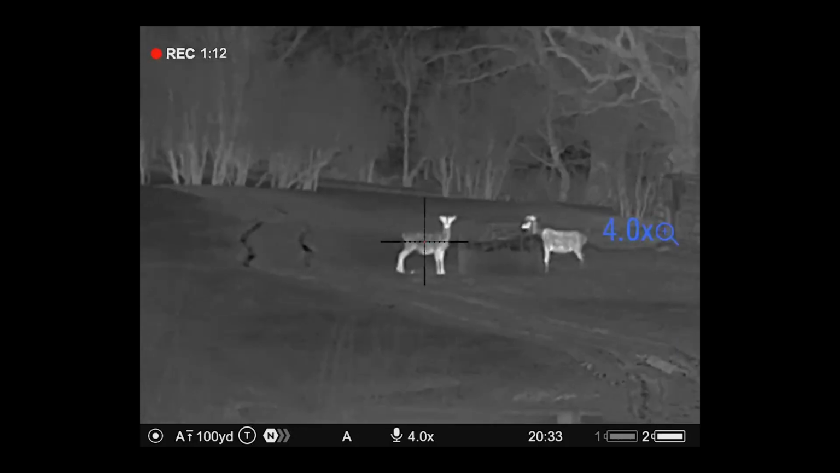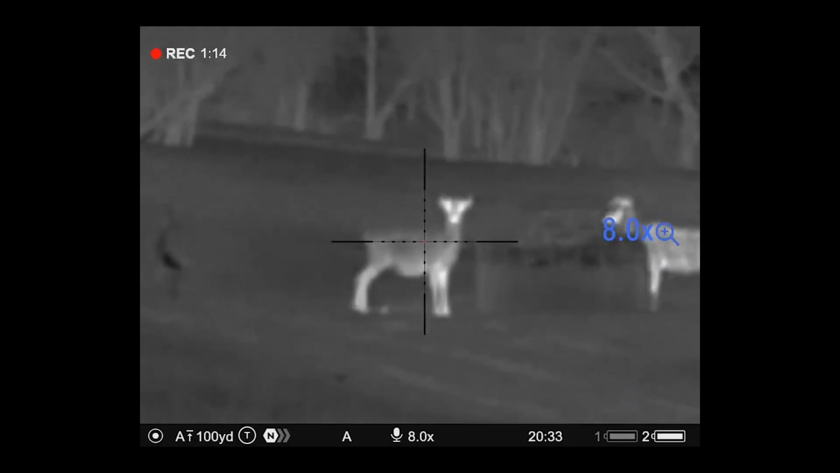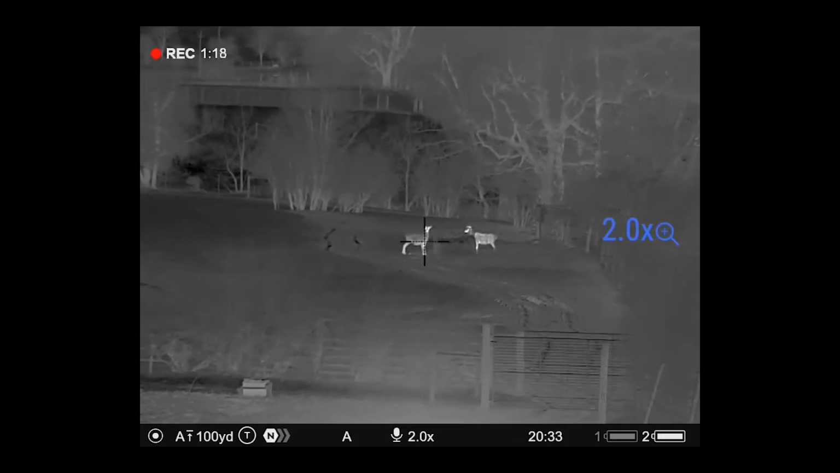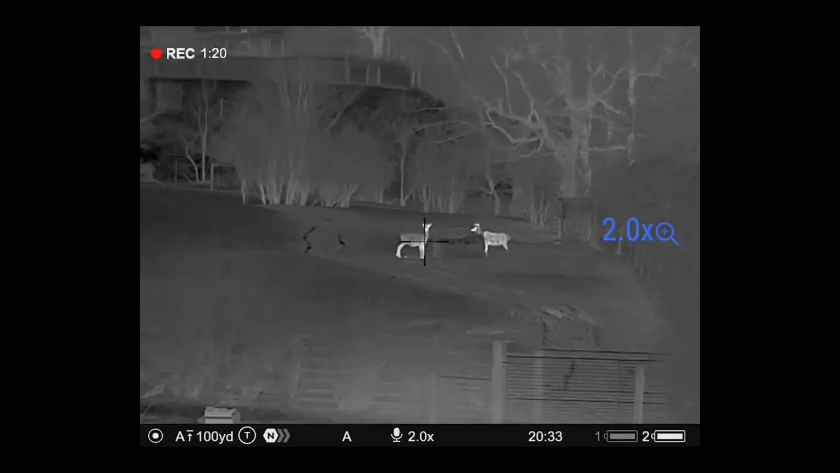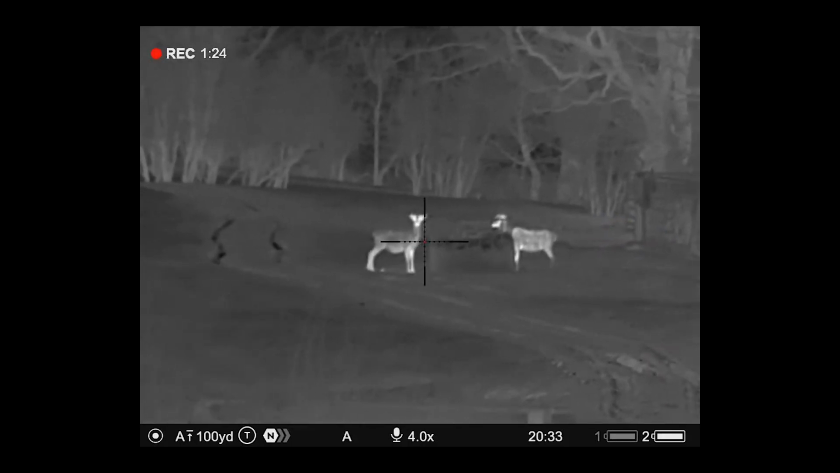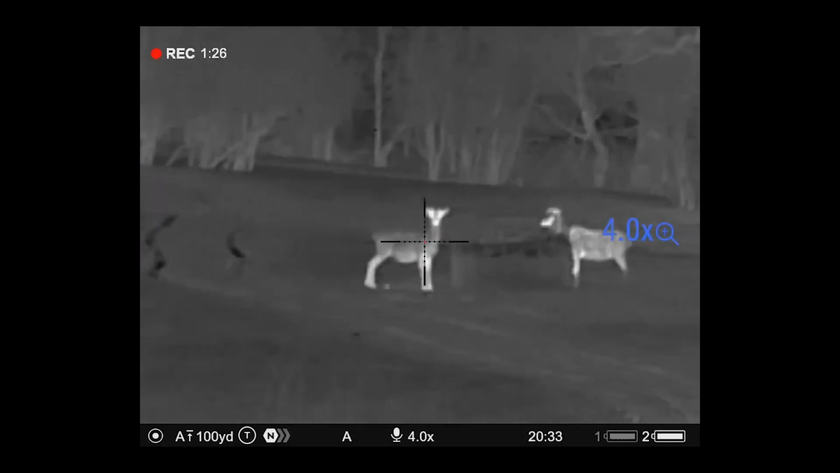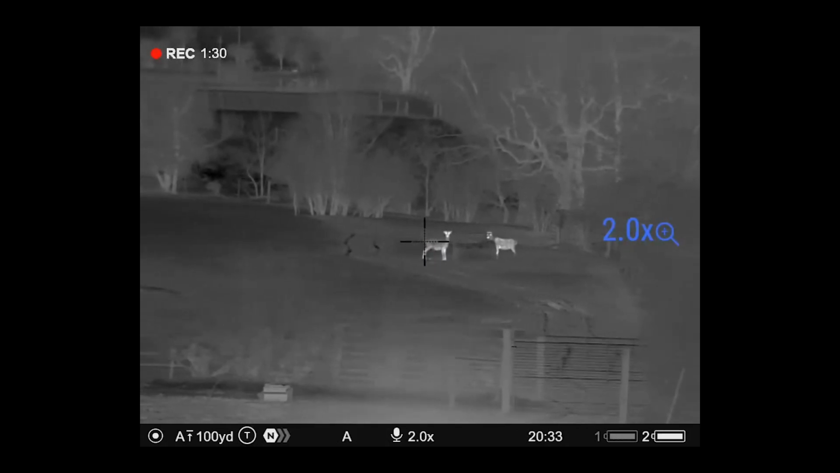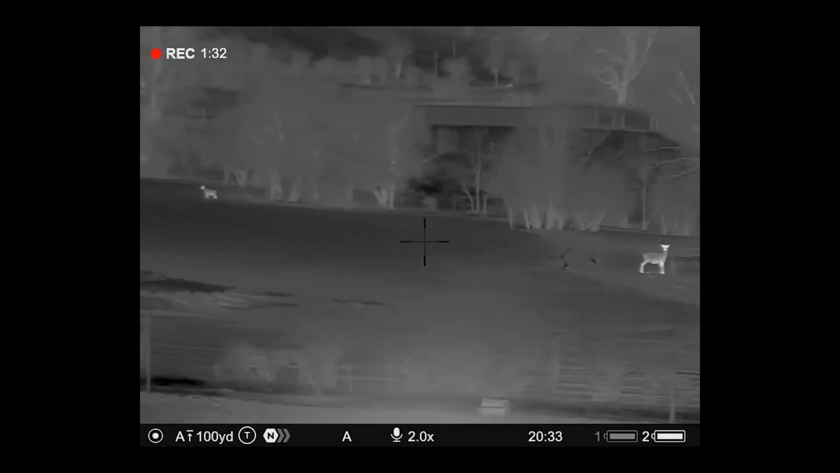Thermal. Quite a nice, like, progressive zoom on this duo. Not like the other Thermions, it's quite a jumpy zoom. Bit more of a smooth zoom.